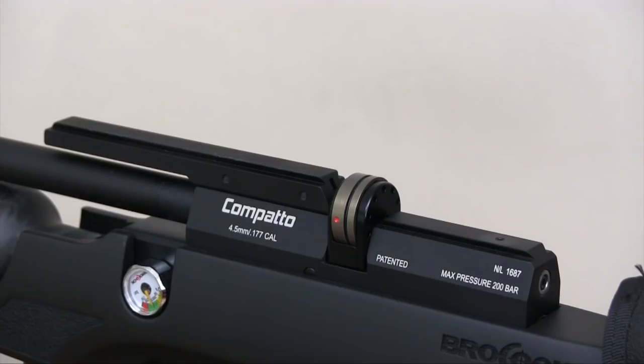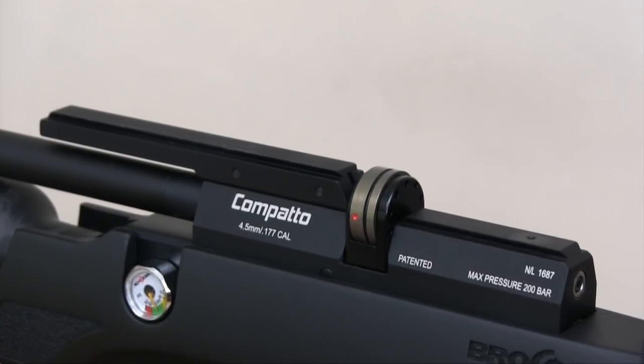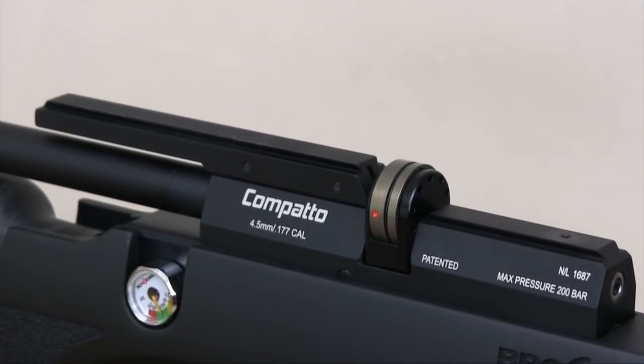Connecting the X Sight II to your scope rails can initially be a bit of a snag for airgun shooters. The standard mount on the X Sight is Picatinny style, but most UK airguns have dovetail scope rails. Fortunately, there are several adapters available to make it fit.